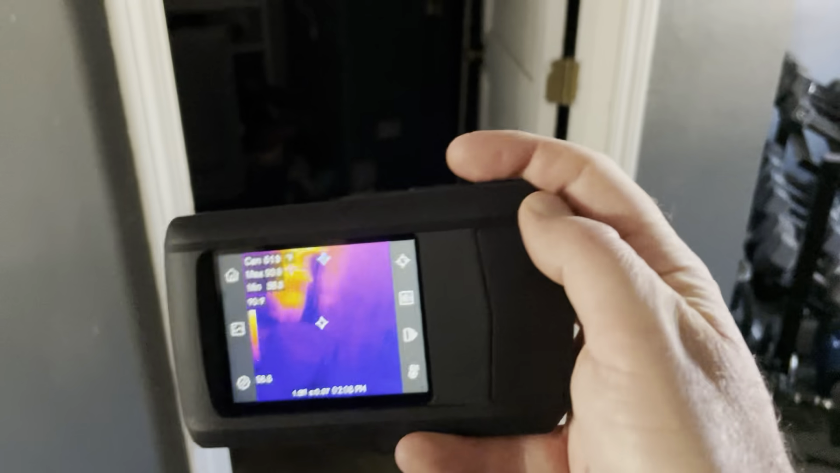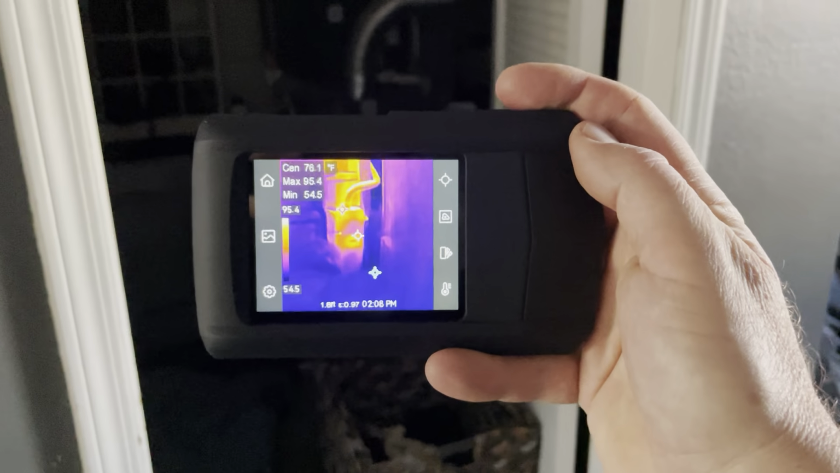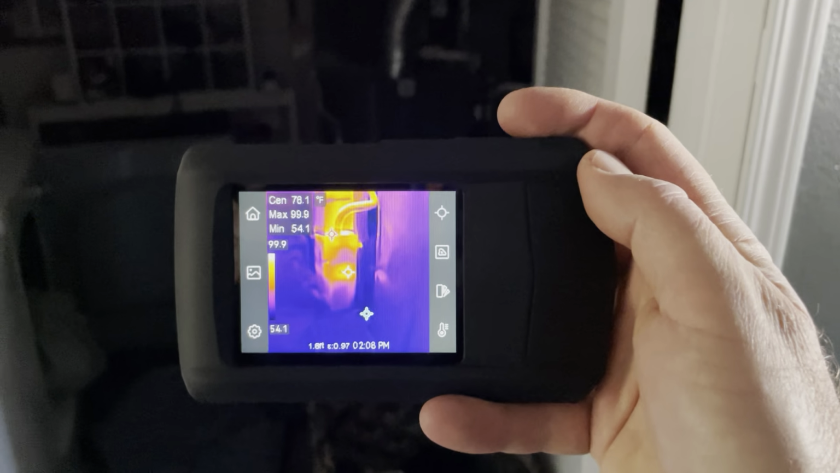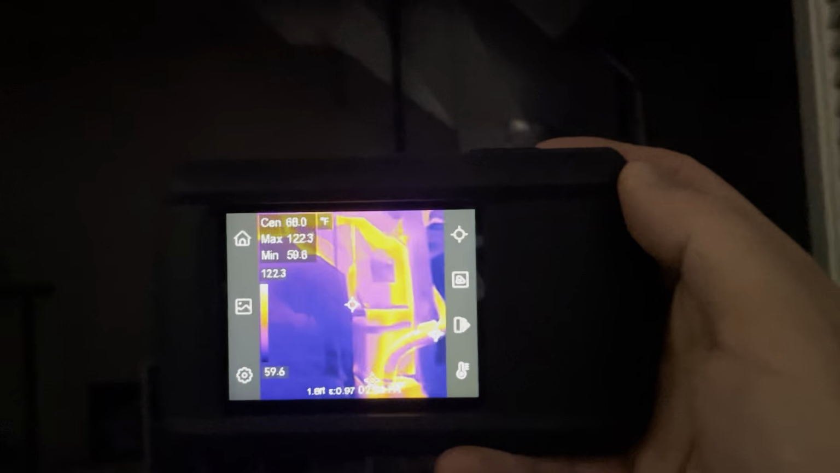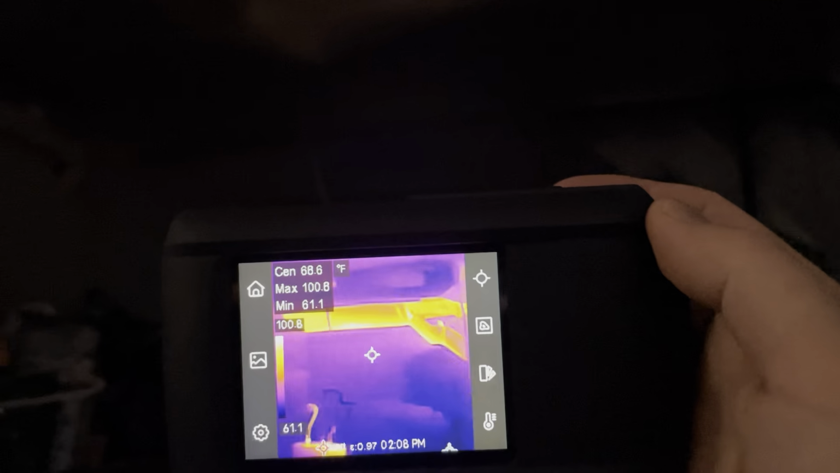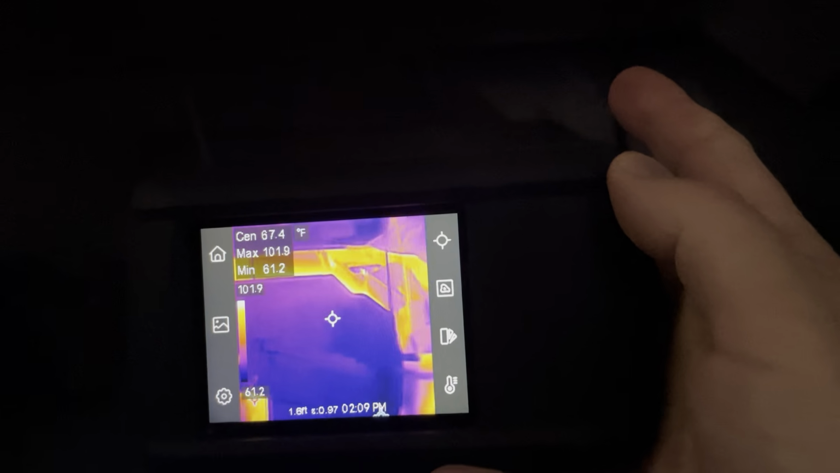And we're down here in our furnace room. And as you can see, as I hold this up, you can see our furnace is just roaring to life over there. And what this does is it moves up through our vents. They go up here. You can see all of that warm air moving. And basically we can check our ducts to make sure everything's flowing nicely.